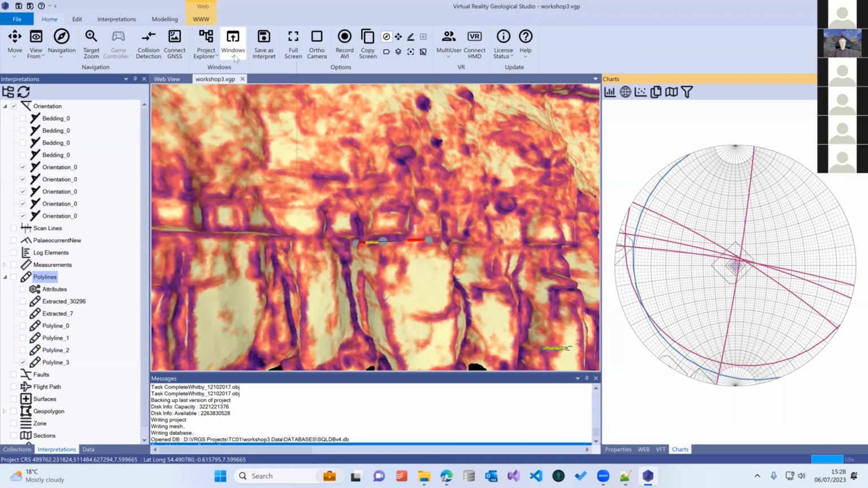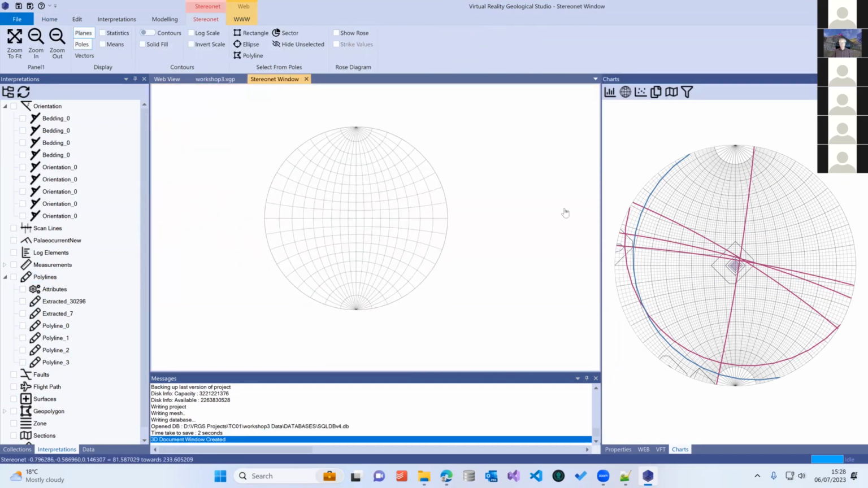The other way you can get to a StereoNet is to go through the home ribbon bar here, and there's also in the Windows section we have StereoNet window. Now the difference between the StereoNet window and the StereoNet panel in the charts panel is that this works independently of what's in the 3D view.